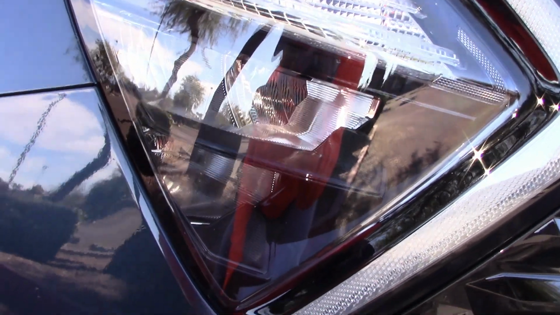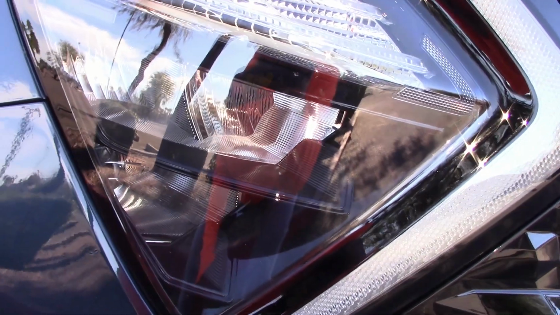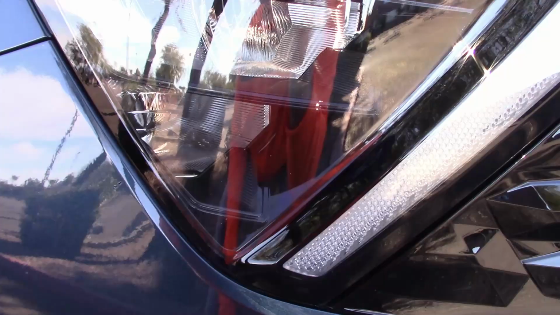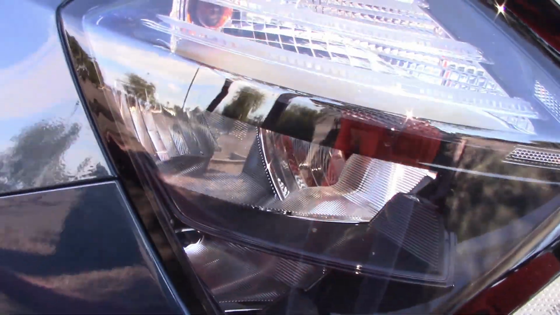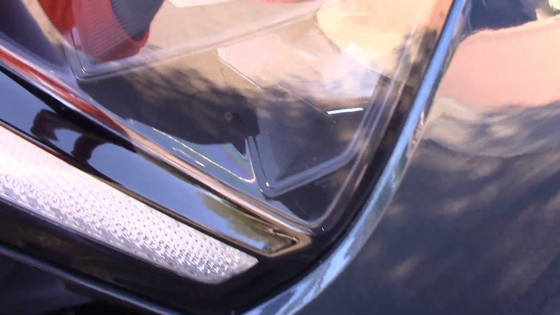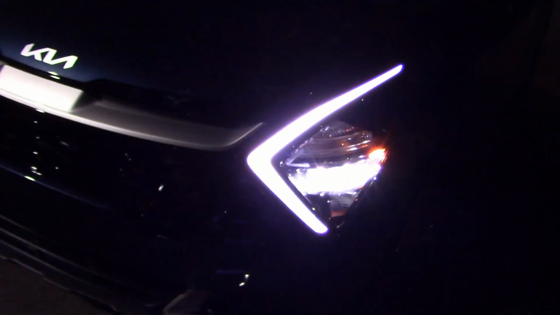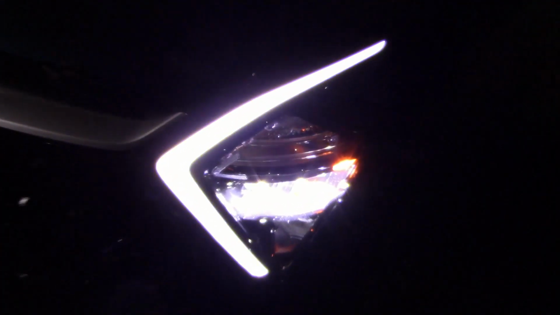And this is a very interesting setup, hard to see with all the reflections. We've got what appears to be two giant bulbs on the top and something down here on the bottom. And here we'll take a look at the other side. Well, let's take them out in the dark and see what happens. Alright, it's dark enough. Let's check these lights out.